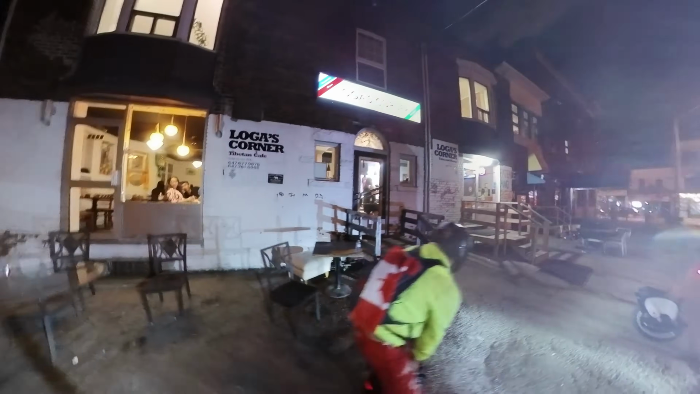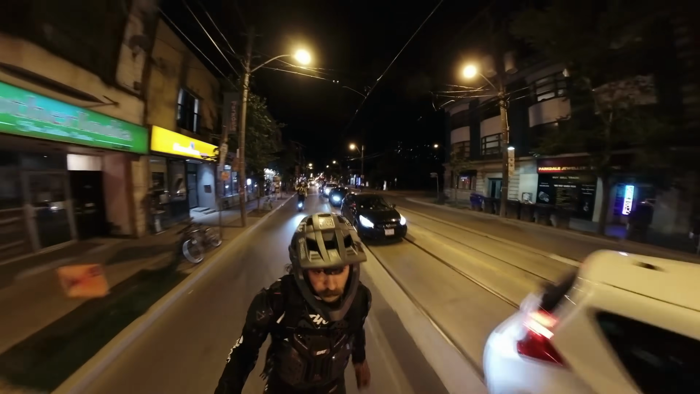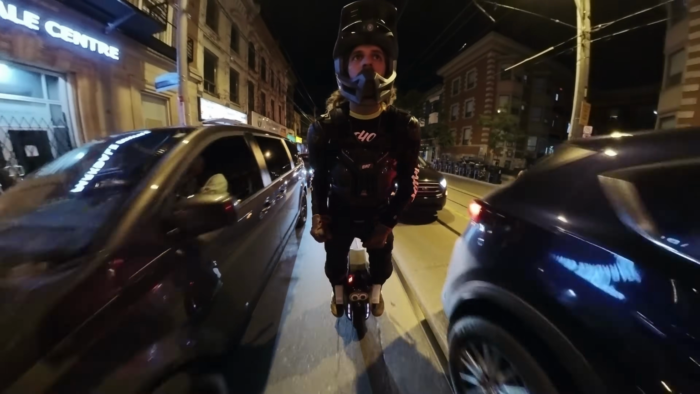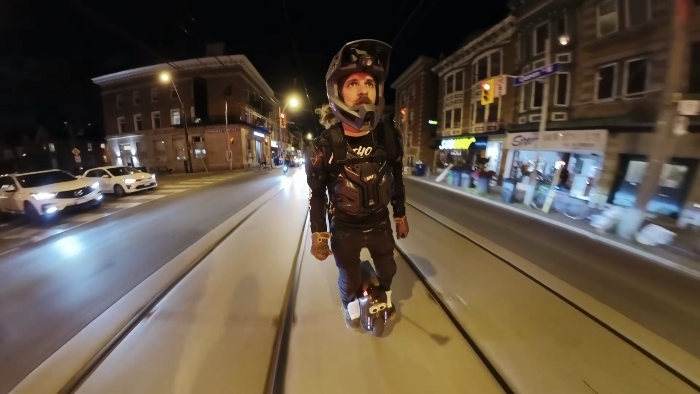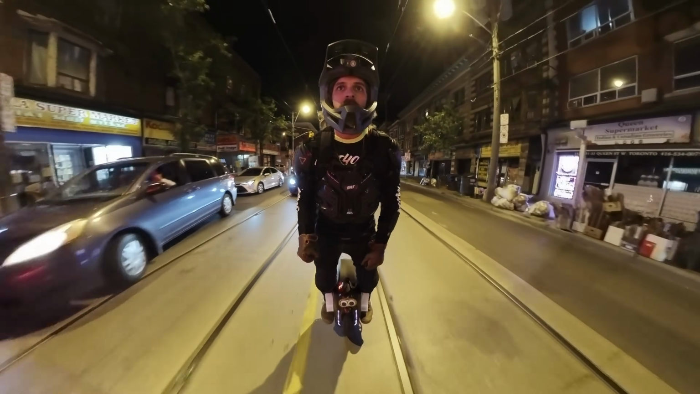So here we are, parking up at a spot called Loga's Corner. It's a Tibetan cafe. These guys in the window are saying, what the heck? But if you're ever in Toronto, go to Loga's Corner. They've got the best momos, and the owner is awesome. I bought a shirt when I was there. It was great. Check out Loga's Corner. The place is legit.